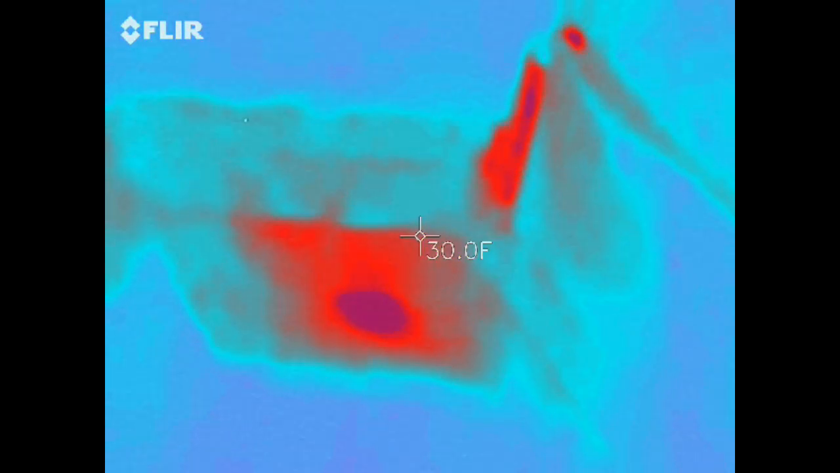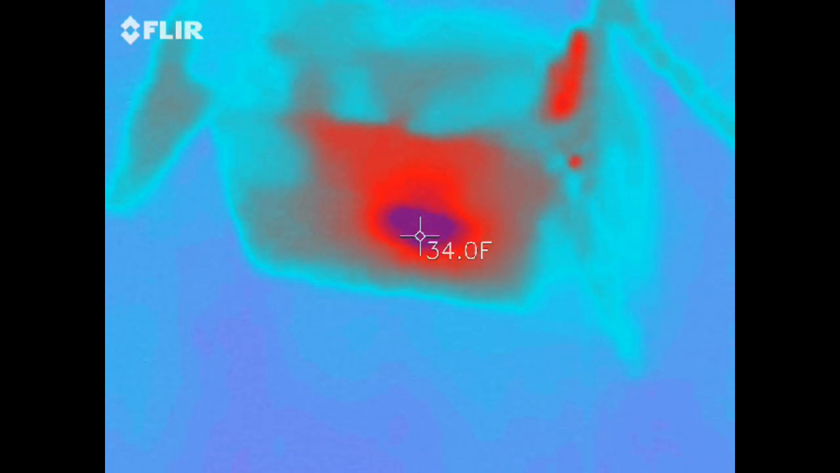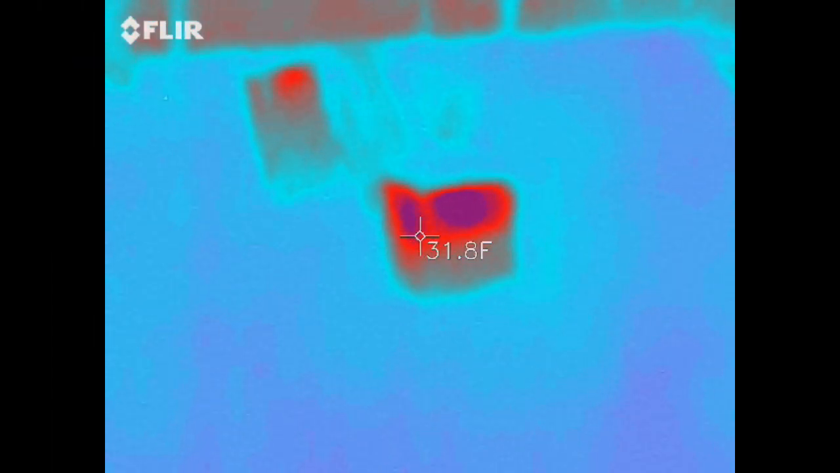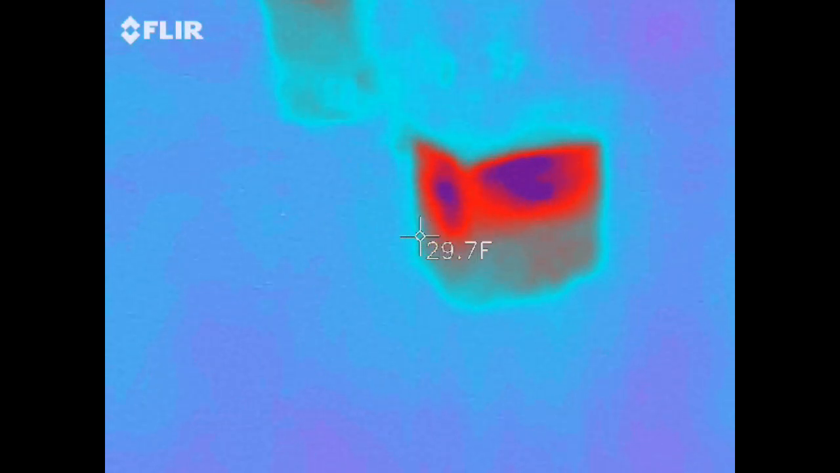And another nucleus colony, 5/5. Kind of see where the cluster is right there. 10 frame box on a German hive bottom. Can really see the cluster there.